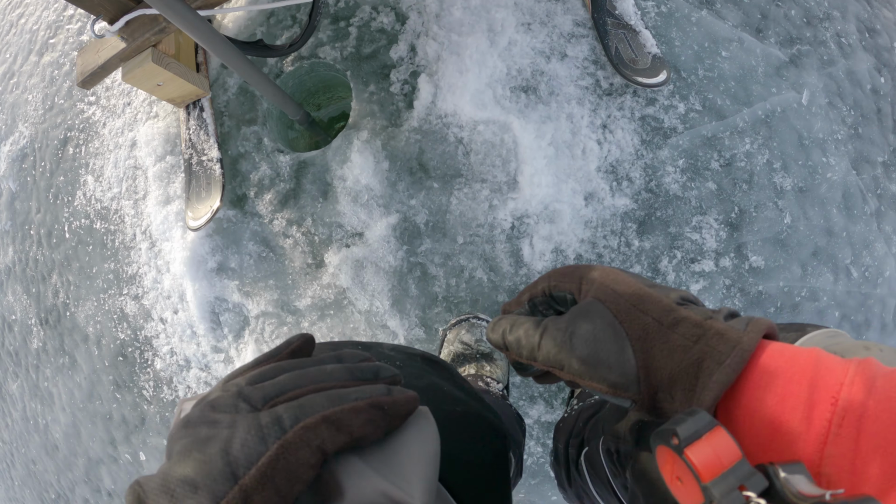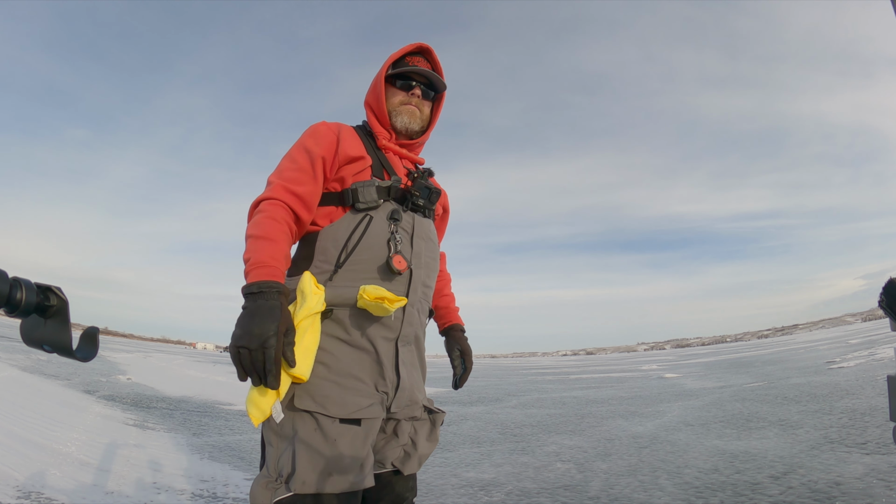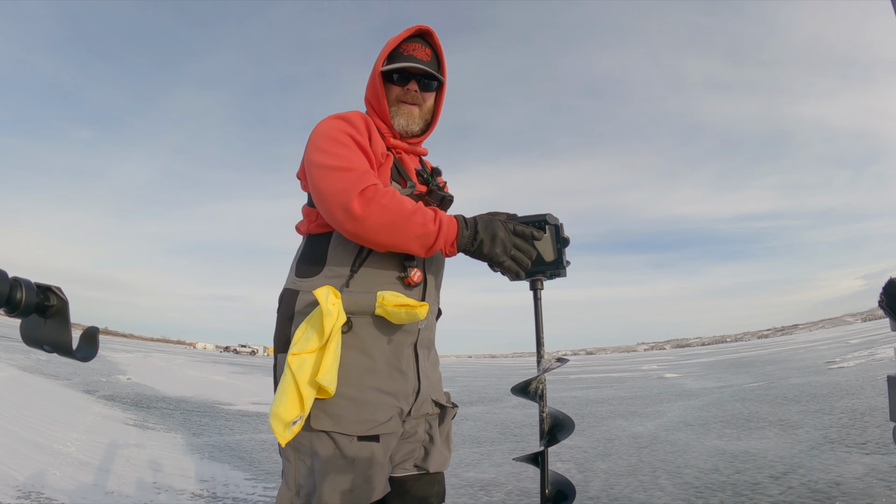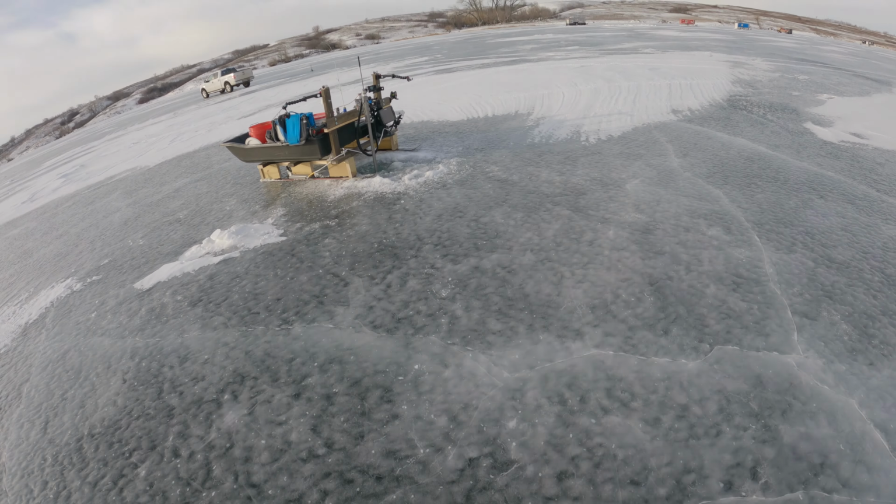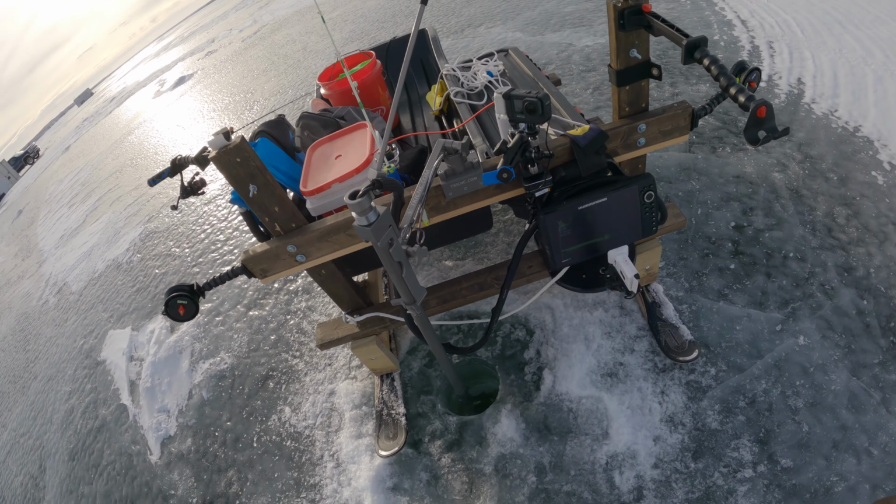50 feet that way again. I'm gonna drill that hole 50 feet that way. Instead of drilling, I'm gonna actually move over there because I got a hole that's not far from that spot.